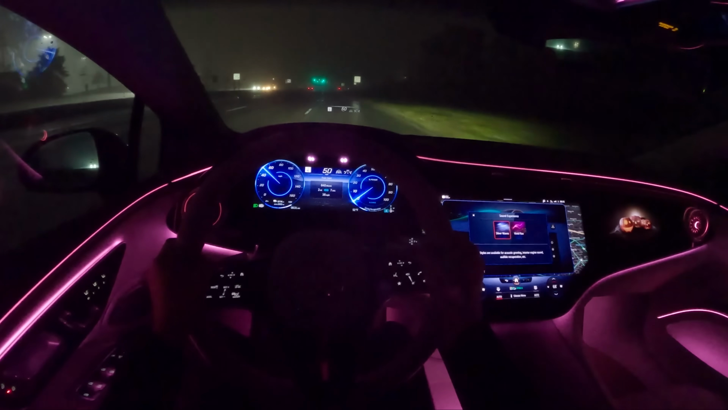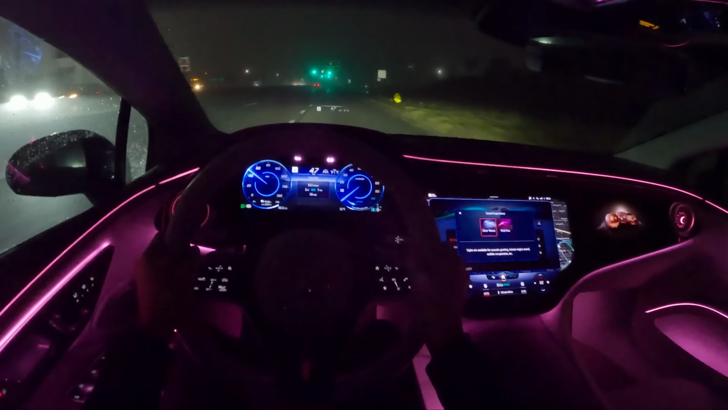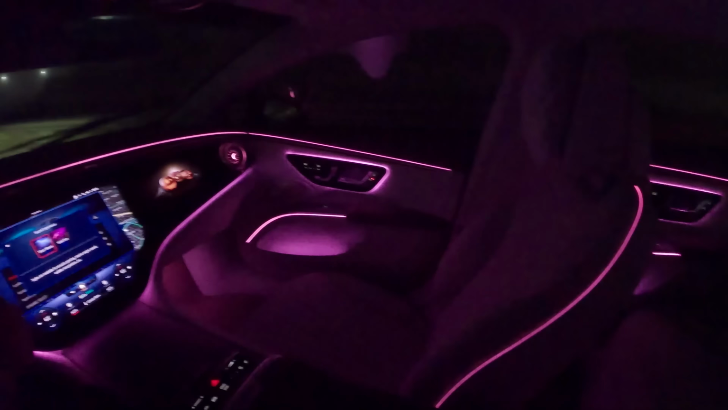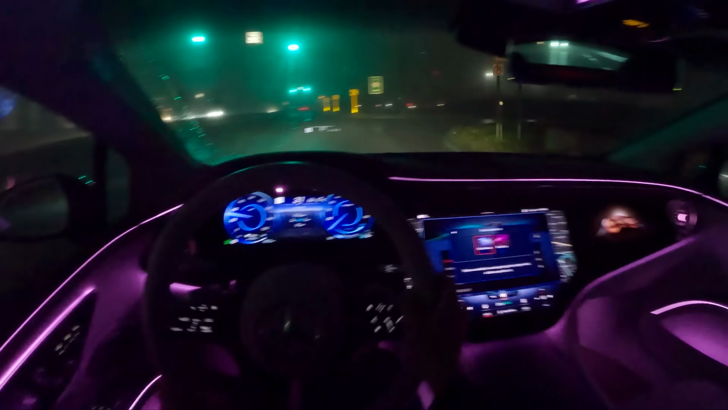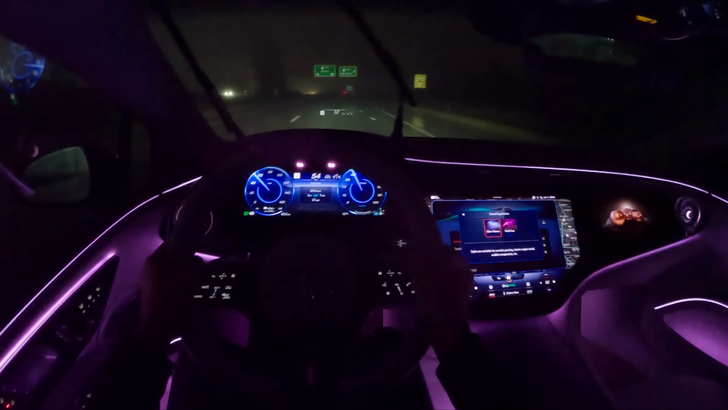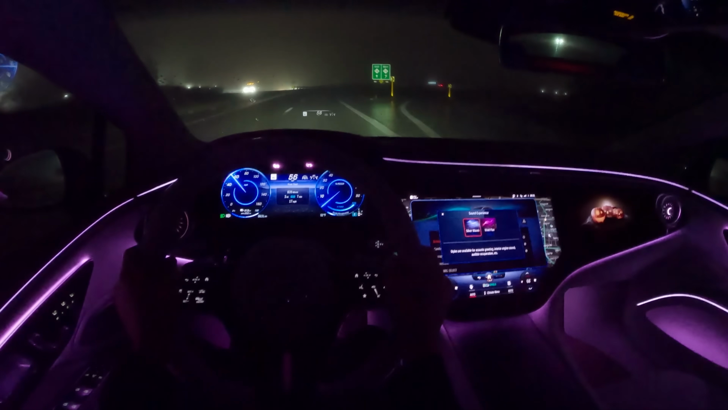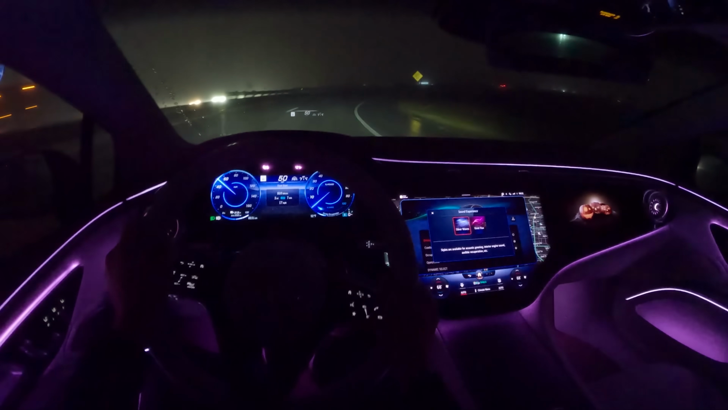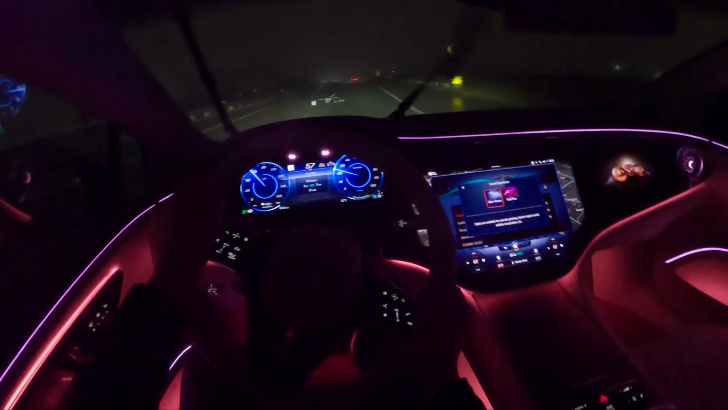A bit of a strange driving position in this EQS 580. The seat I think is comfortable enough, especially with these pillowy headrests. But getting into the car is a little bit challenging. This A-pillar is very low. The dashboard is very high, and the seat is very low, and it makes for kind of a difficult view over this front area here.